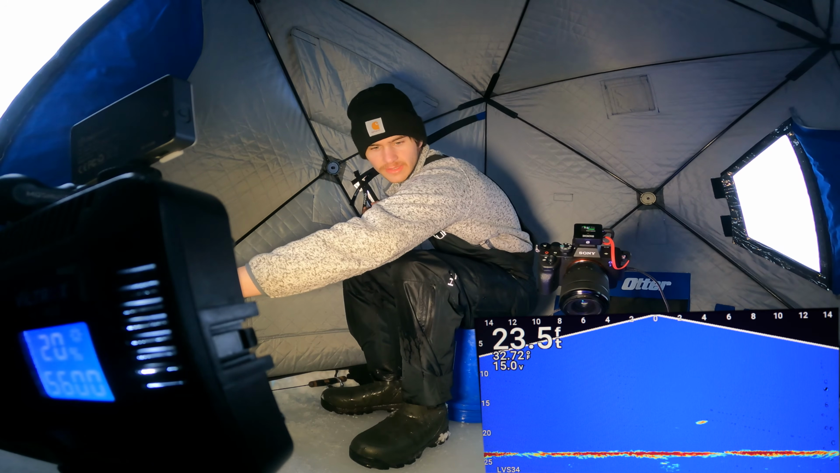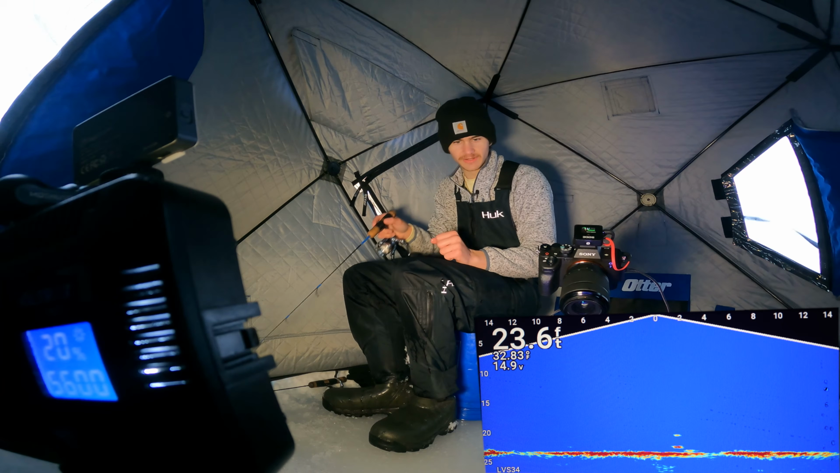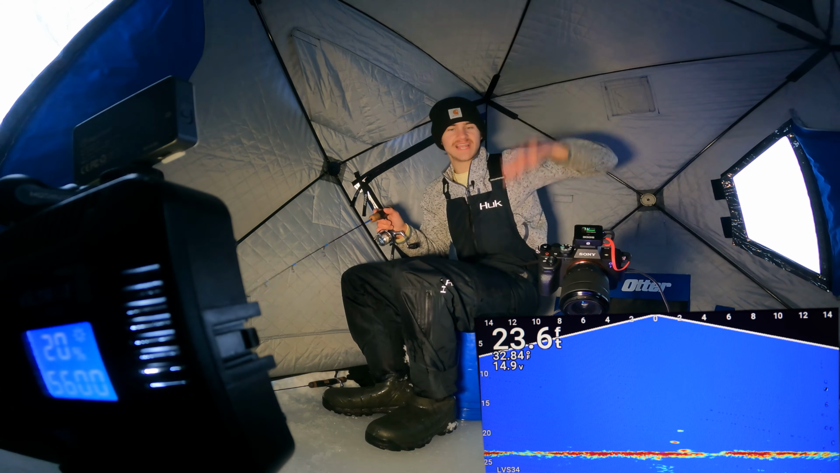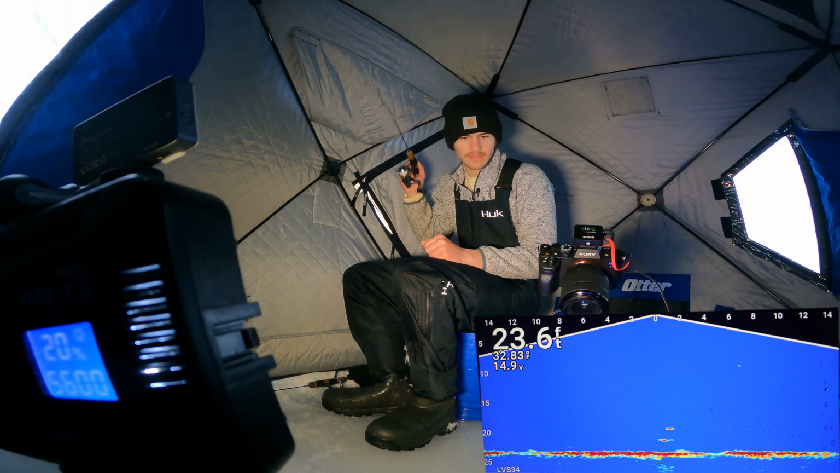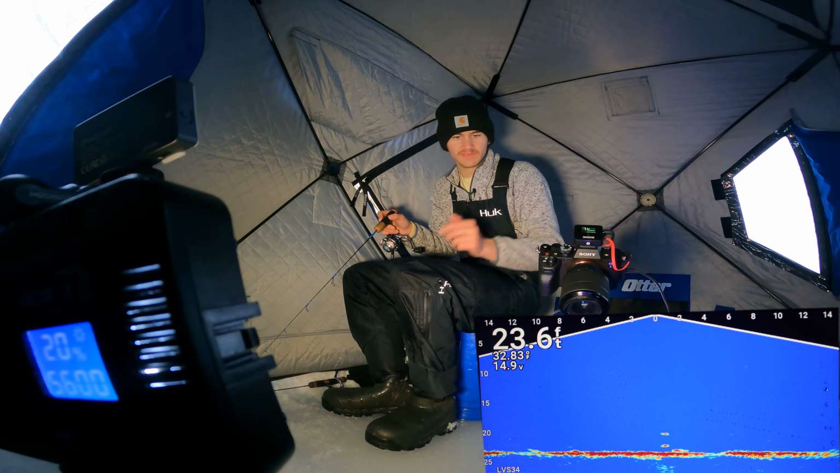What do we got right there? Look at this guy. You guys can kind of see it glide as it goes down here. When I bring it up, now it's going to the right, and now it's going to the left. The little wings it has glides it around. So it just kind of moves. We got something right under us here. We're going to see if he wants to come up. I'm going to slowly glide it down to him. You guys can see it going back and forth in the water there.